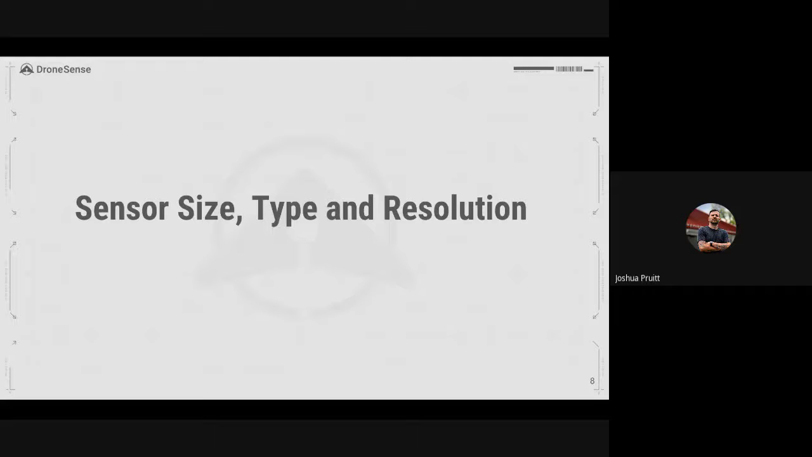I'm not going to dive real deep into the science behind thermography. I just want to give you guys a very, very basic understanding. But what I want to start with now is sensor size, type, and resolution.